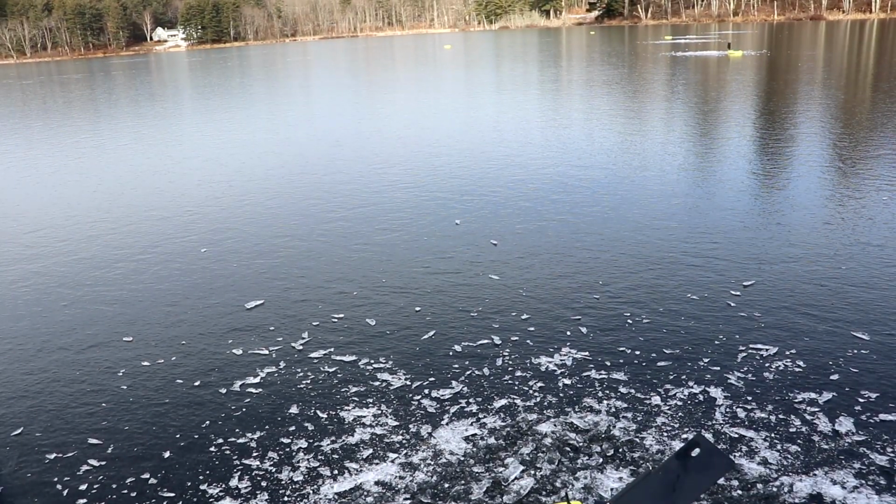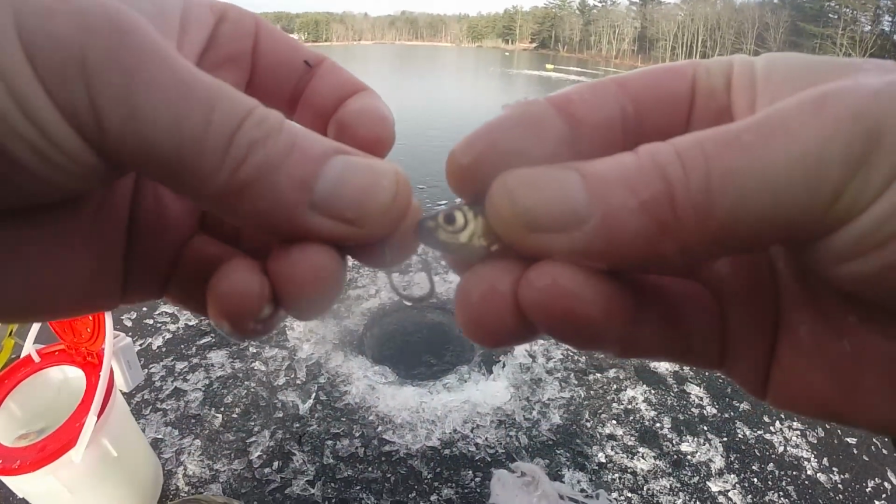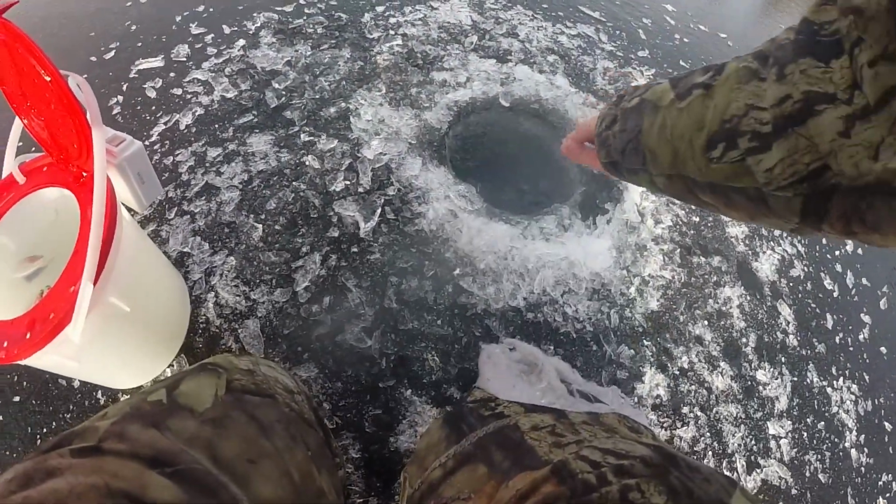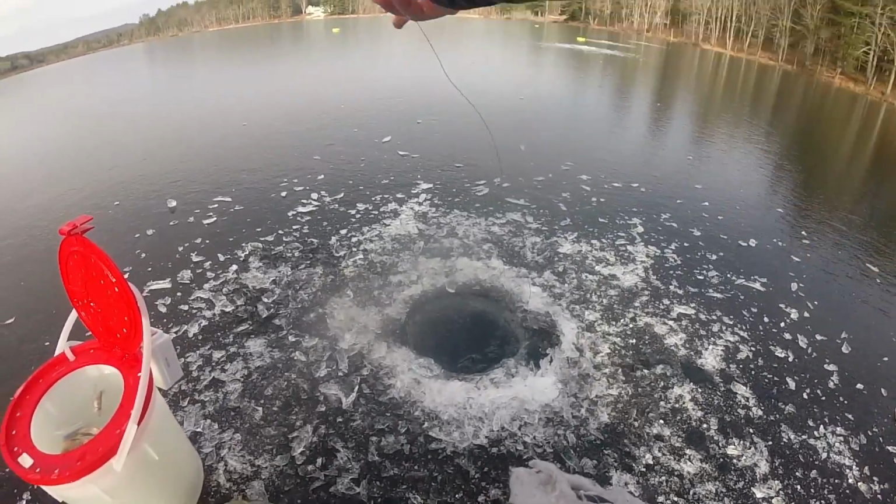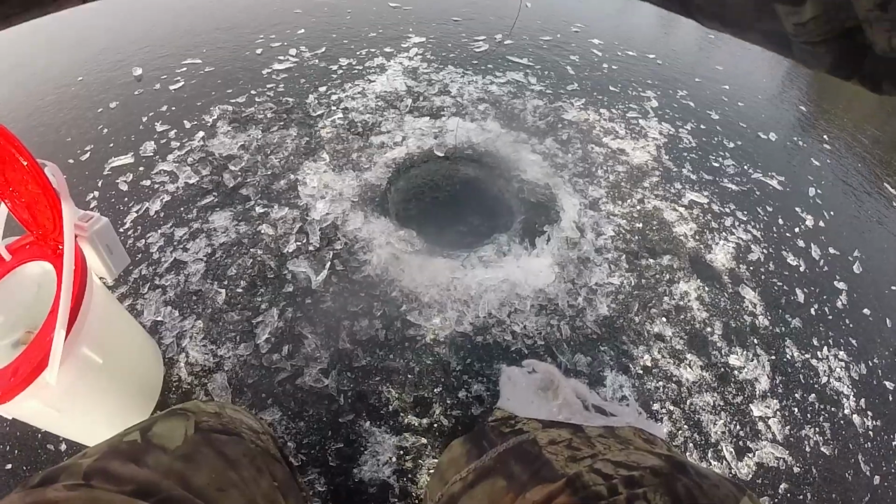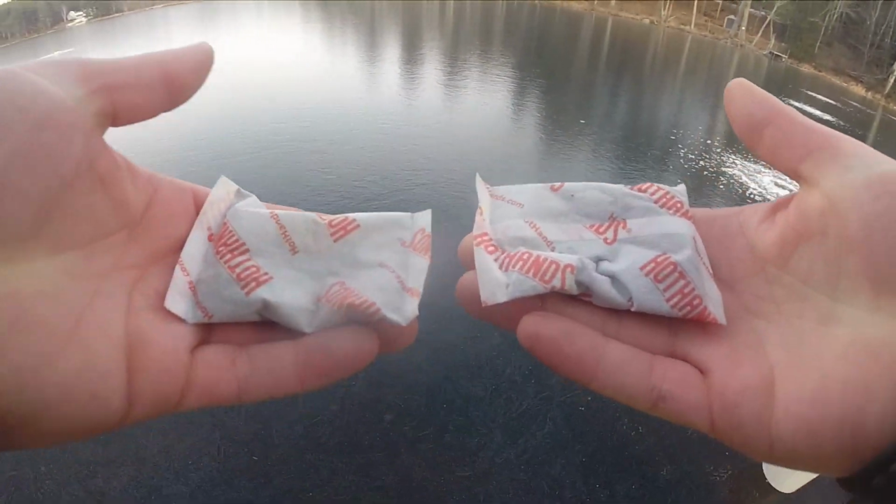Now I just have to repeat that process 5 more times. Just to reiterate, I hook the shiner right through the nose, and right here I'm fishing about 10 feet, so I'm only going to put it about 5 to 6 feet down. These are a lifesaver.